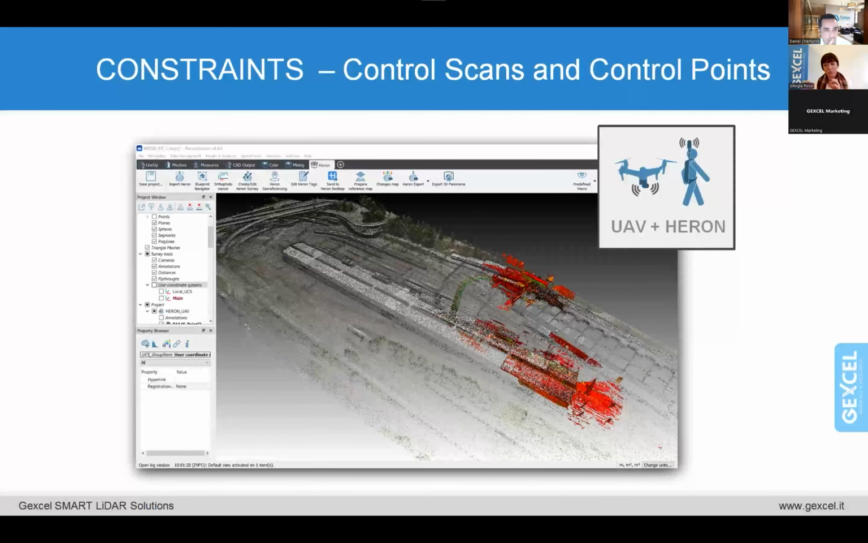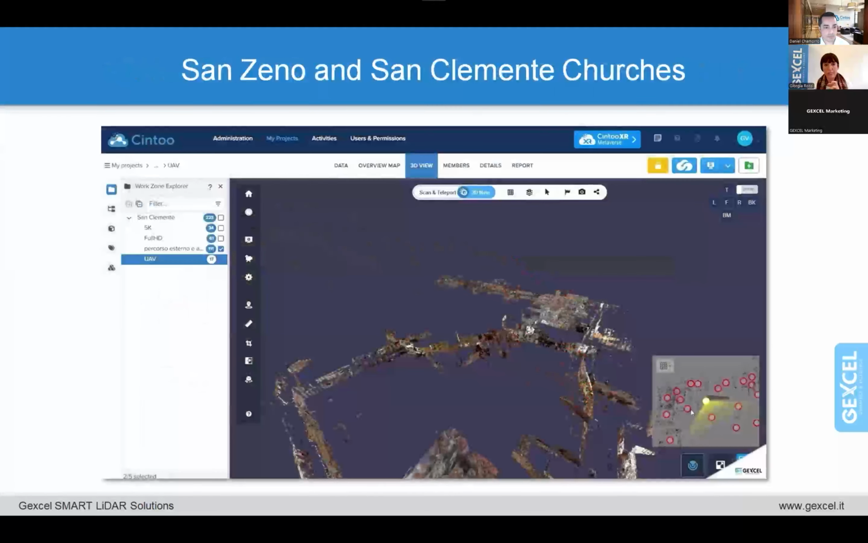So instead of using the single control points, you can use what we call control scans. And this is something that is really appreciated by the users, because you do not have only a simple merging of data, but you can really increase the Aaron accuracy using your millions of points coming from UAV or TLS.